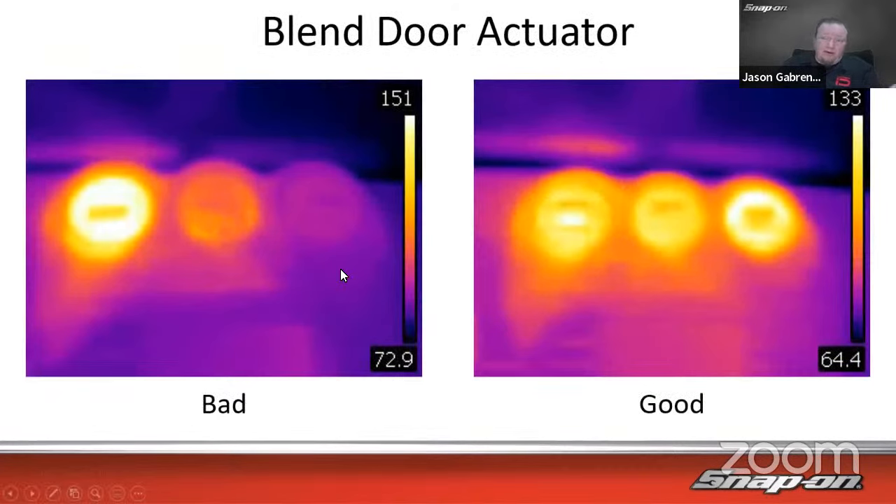So if I got a blend door actuator problem, one side cooler than the other, one side's not heating up, I put it on full blast of heat, and this side doesn't heat up at all. It just stays the same temperature as the car. Then I know that blend door isn't working. And then on the right-hand side here, we have it after it's fixed.